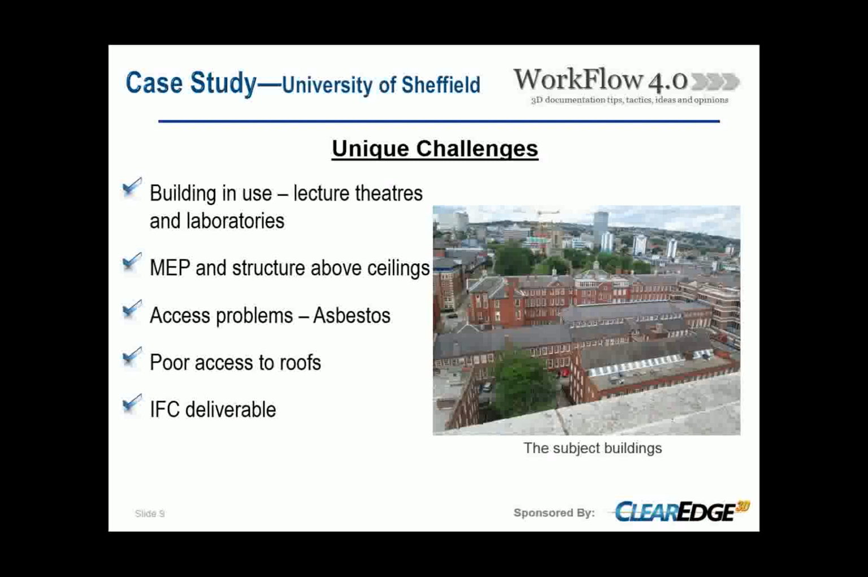This provided an access issue both physically in terms of the height, but also in terms of issues to do with asbestos. So our surveyors needed qualifications and protective clothing, etc., to allow them to access this. So again, more access issues.